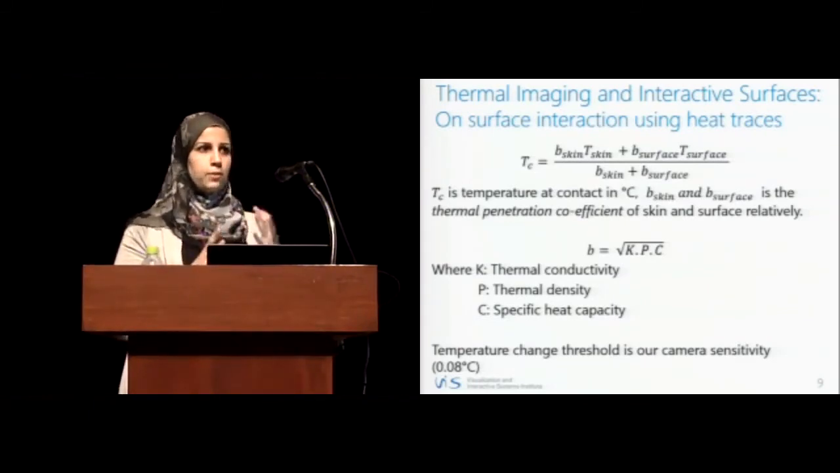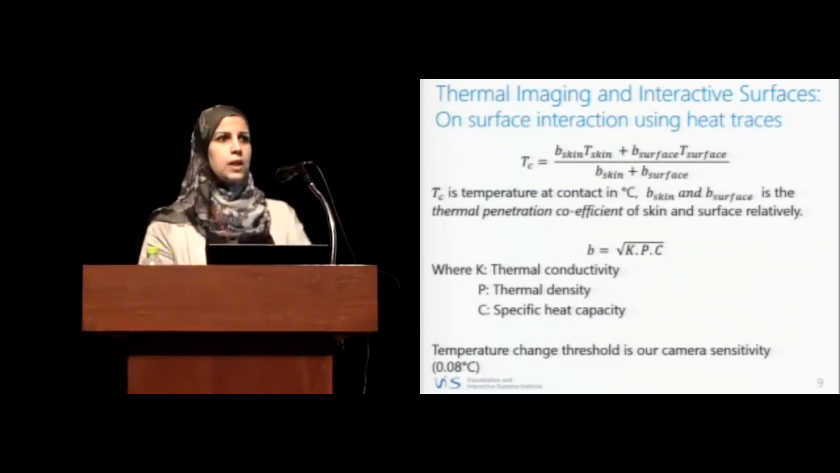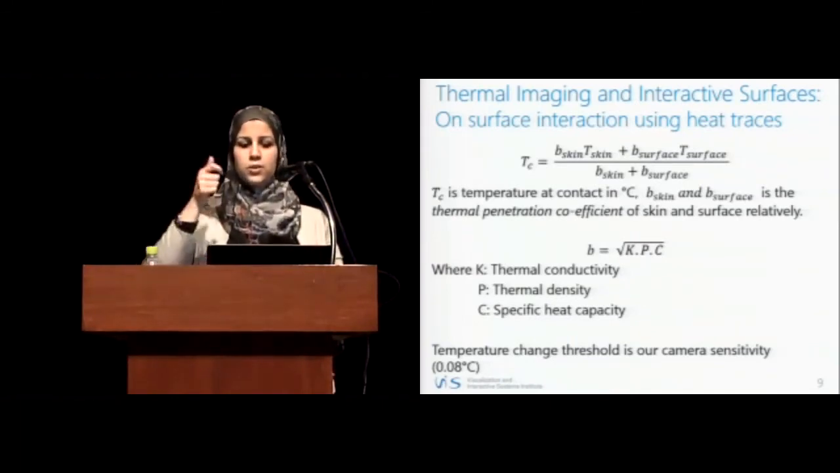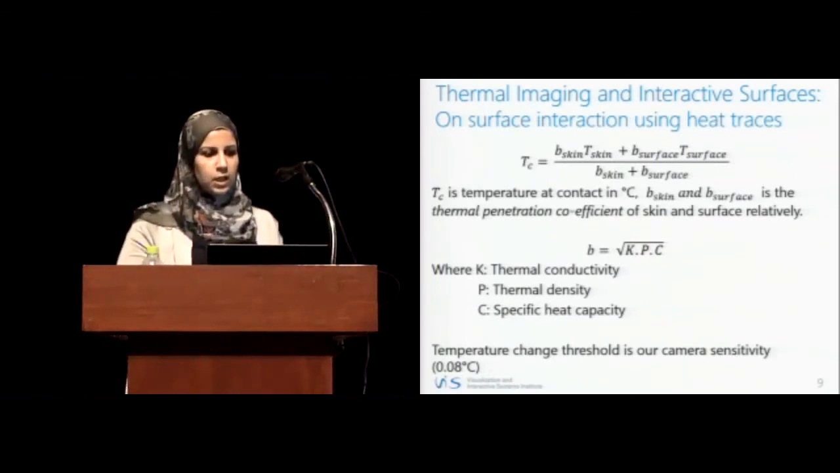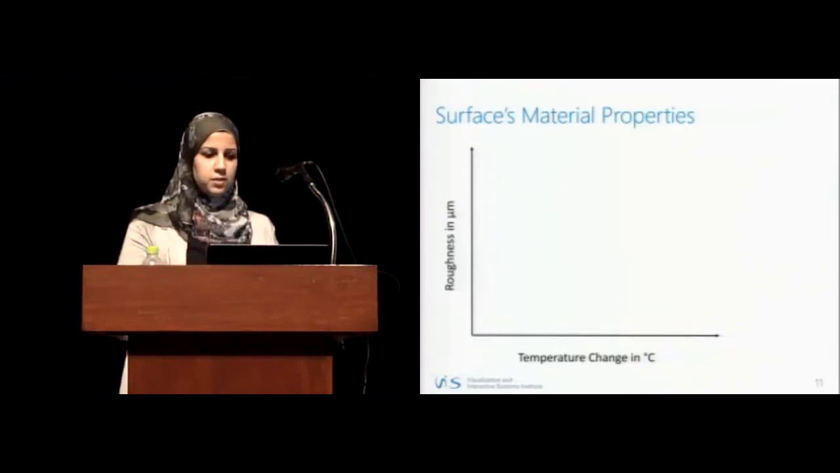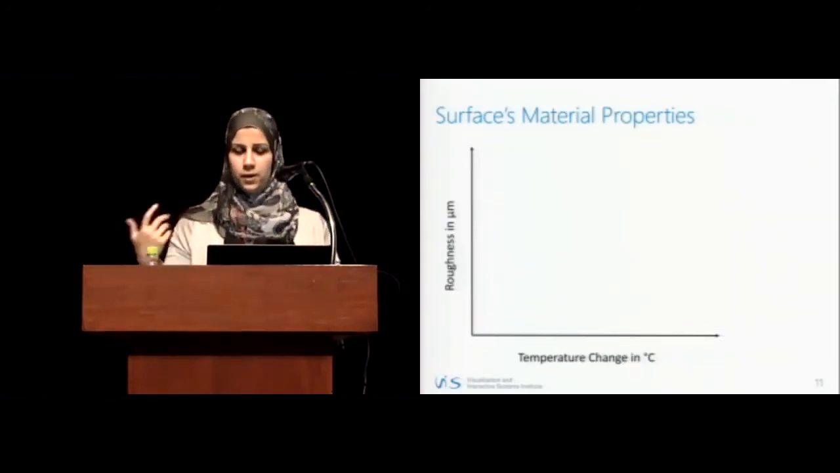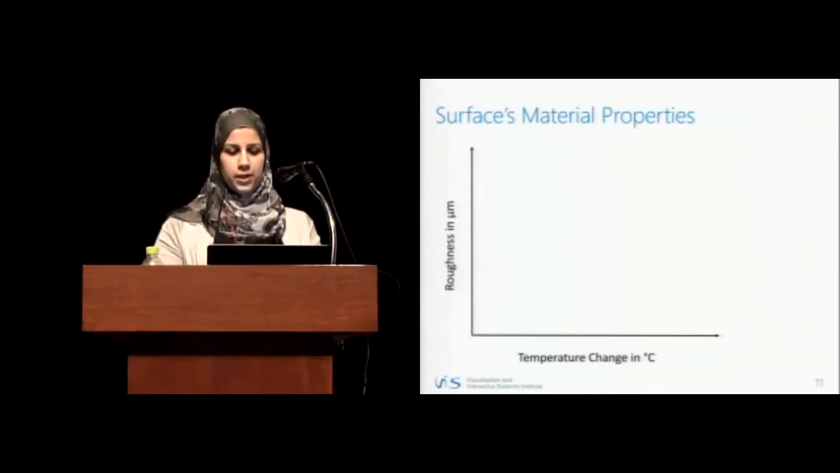And in order to have a camera that can detect this heat trace, it should sense it. So in other words, in order to sense the on-surface interaction, the temperature change caused should be as much as the camera sensitivity. So basically now we have 2 parameters, the roughness, which relates to the surface reflectivity, thermal reflectivity, and temperature change, which relates to the on-surface interaction and the heat trace left behind.